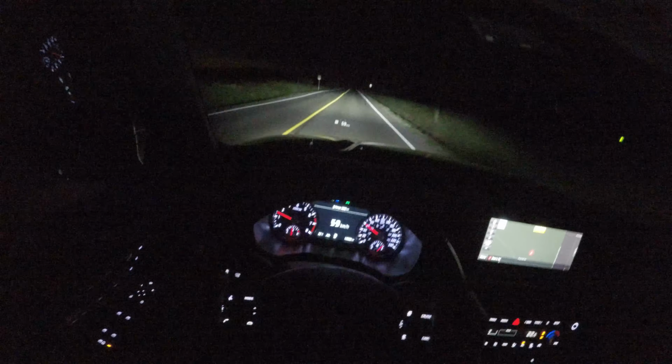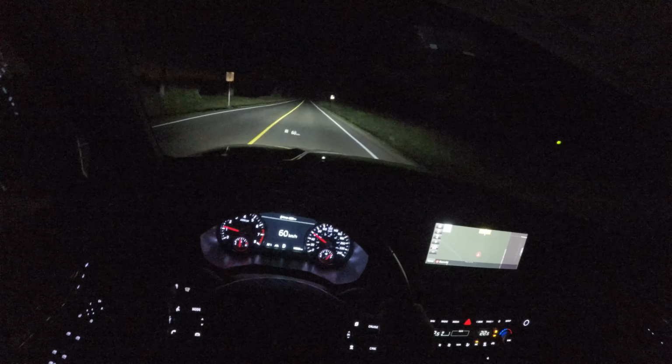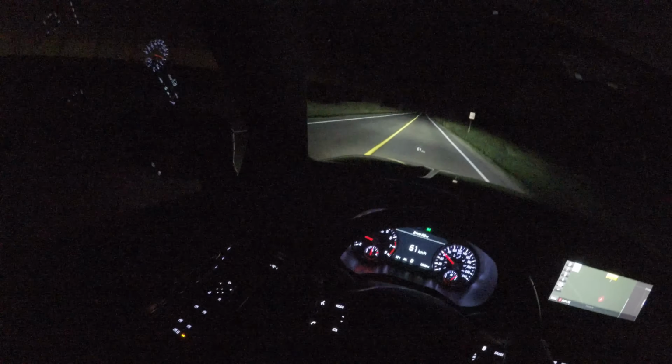I've actually managed to find the only car on this road tonight, just behind us. So we might need to pull over here for a second. We'll see. Maybe they turn off. Actually, there's plenty of space. Never mind. It'll be fine.